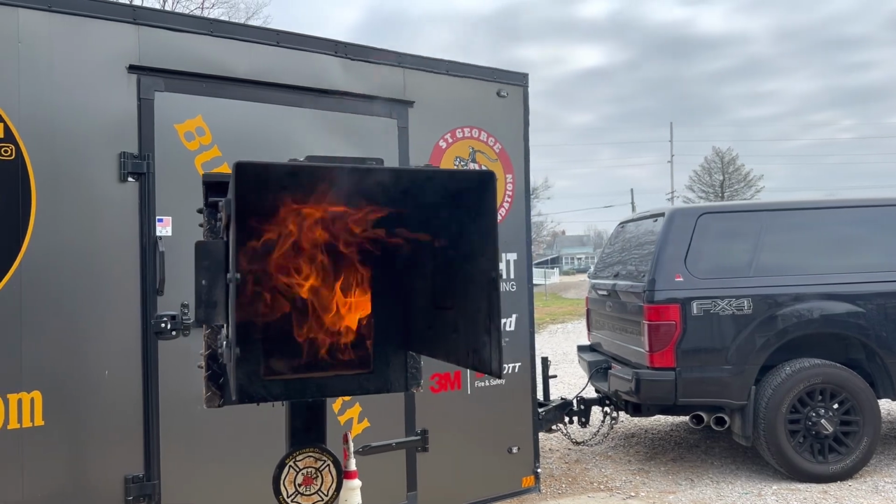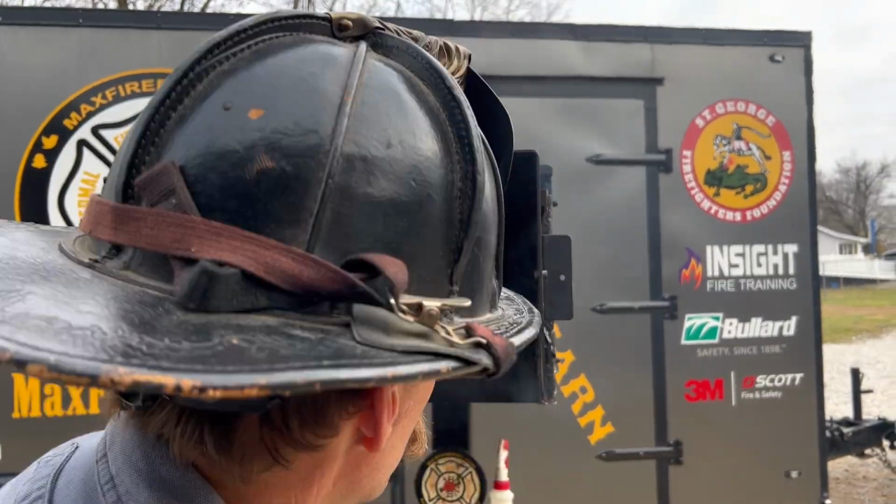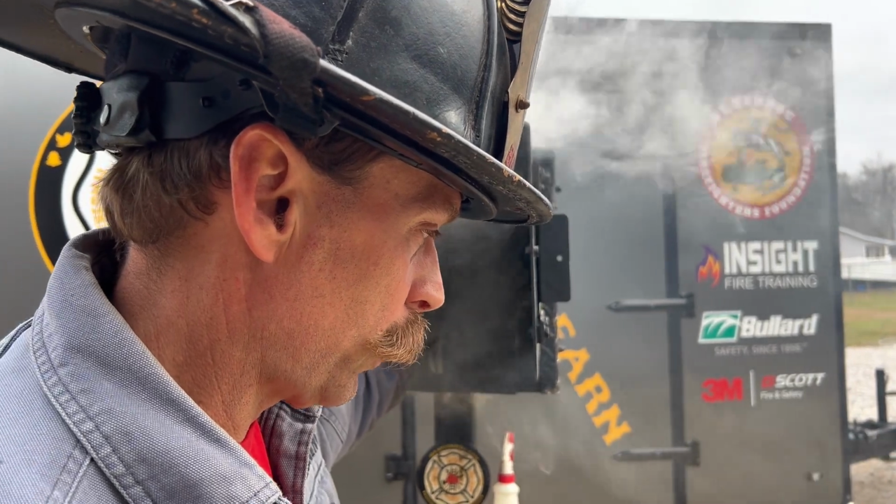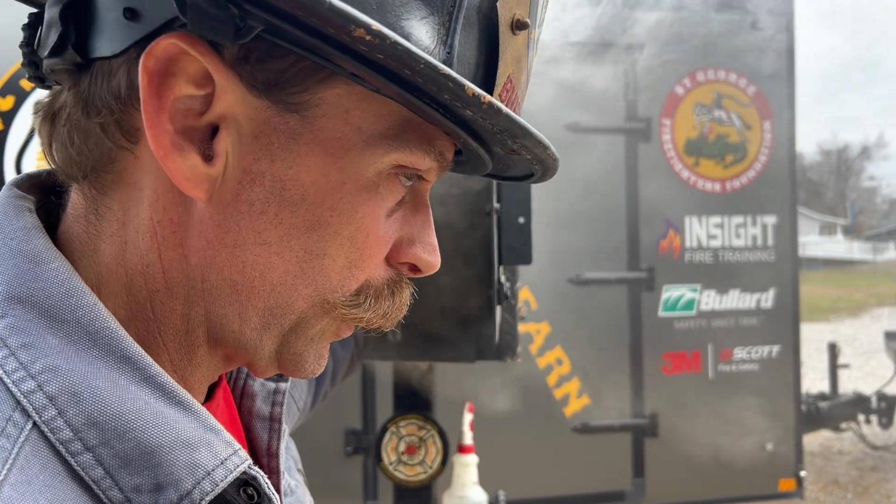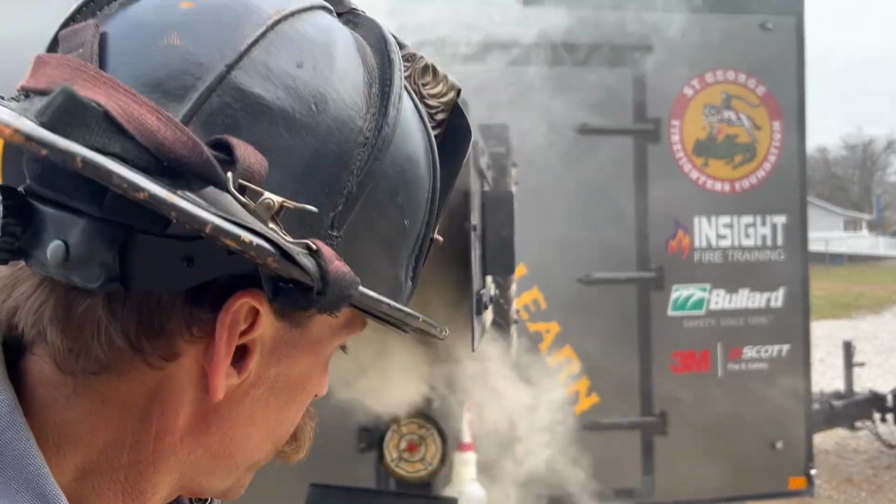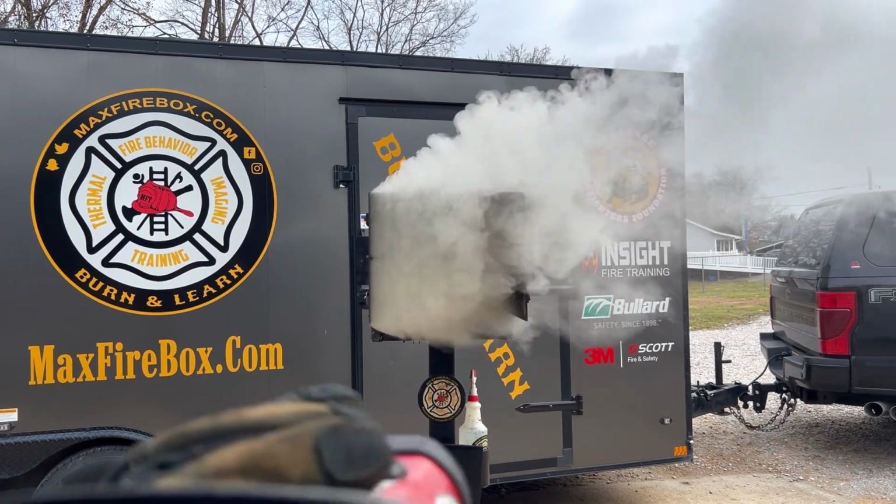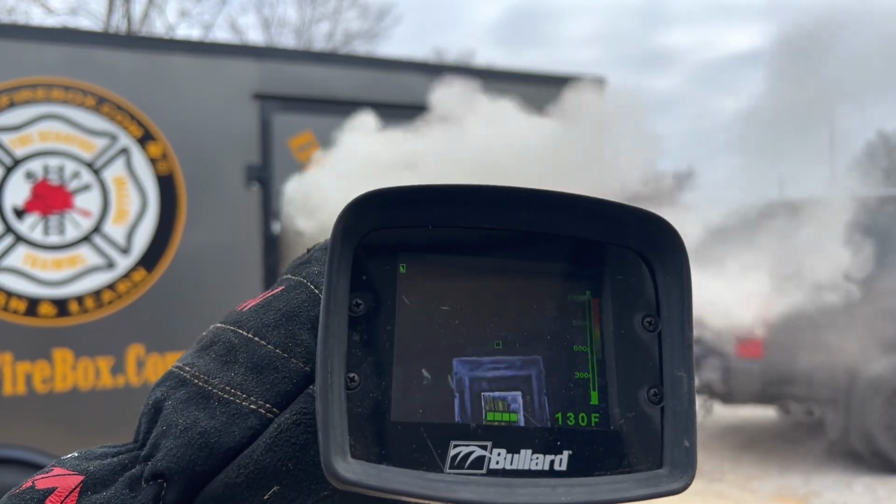I have the Bullard NXT here. So let me close you down. And whenever I close you down, I want you to take a look through the eyes of the thermal camera down this hallway. The whole idea is kill the heat, kill the heat. So here we go. We're looking down the hallway visually. And now we're going to add the thermal camera to this view to show you the importance of using the thermal camera.